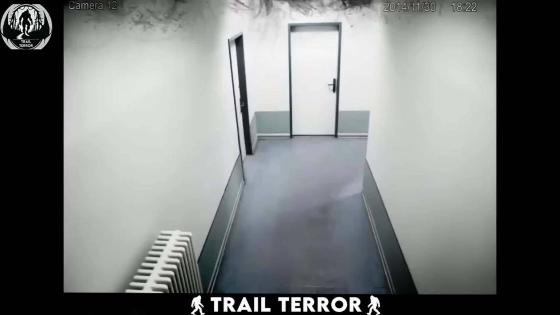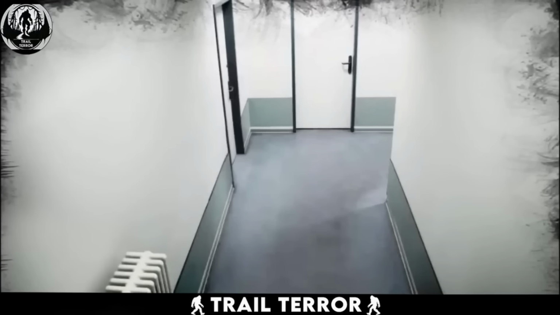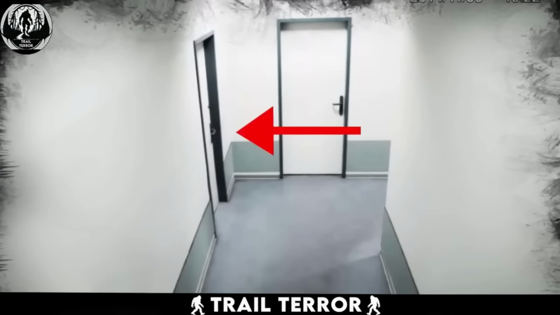The strange clip comes from a security camera installed in a guest house hallway. The footage starts unremarkably, showing a quiet corridor with 2 closed doors. But then, things take a chilling turn. One of the doors creaks open on its own.